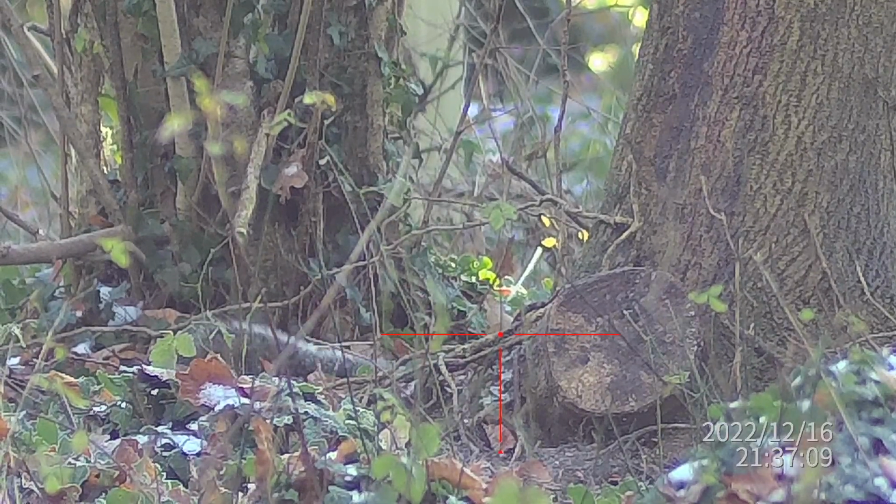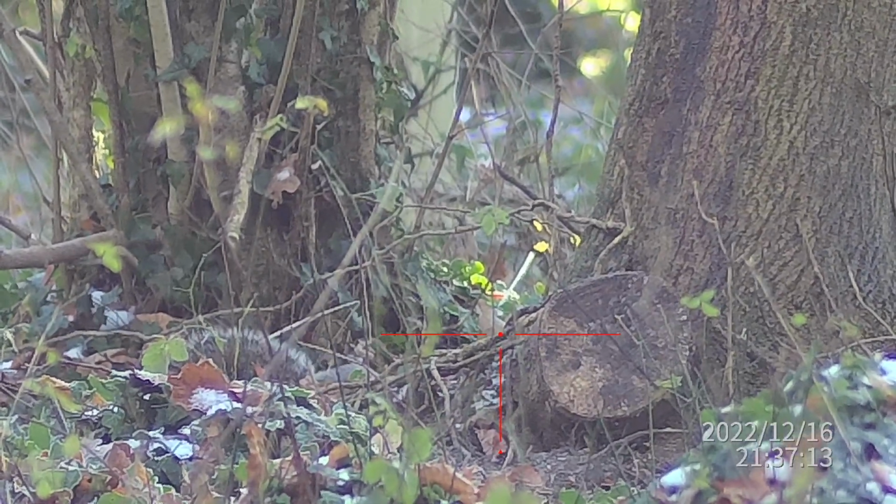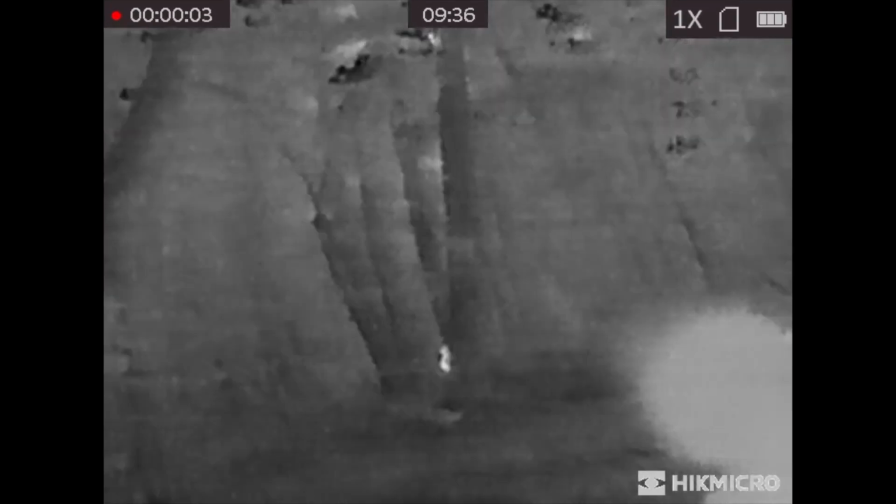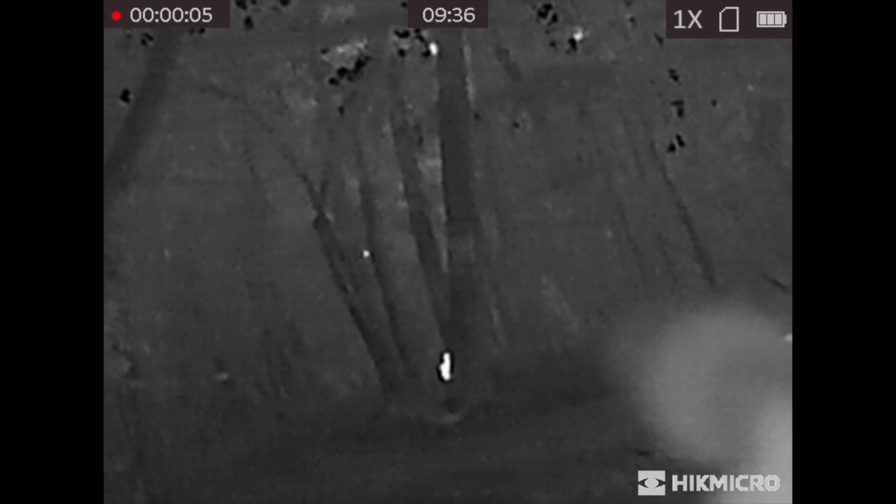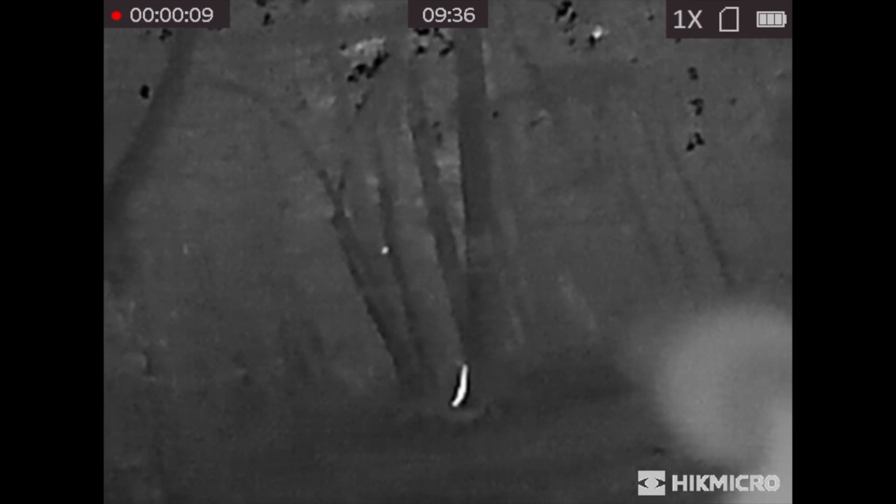But I'll show you the thermal image of that shot now after this one, and you can see what that looks like through the thermal. Now this feeder is 25 yards away from where I'm shooting, and how clearly obvious is it that you've got a heat source there, even if you're not sure it's a squirrel.